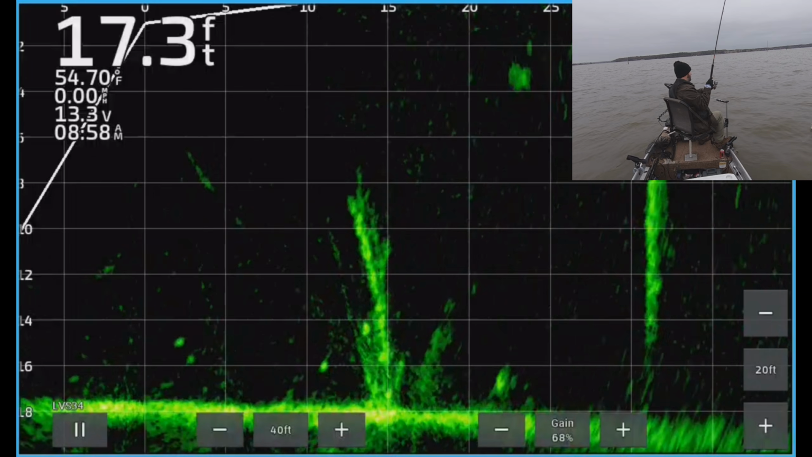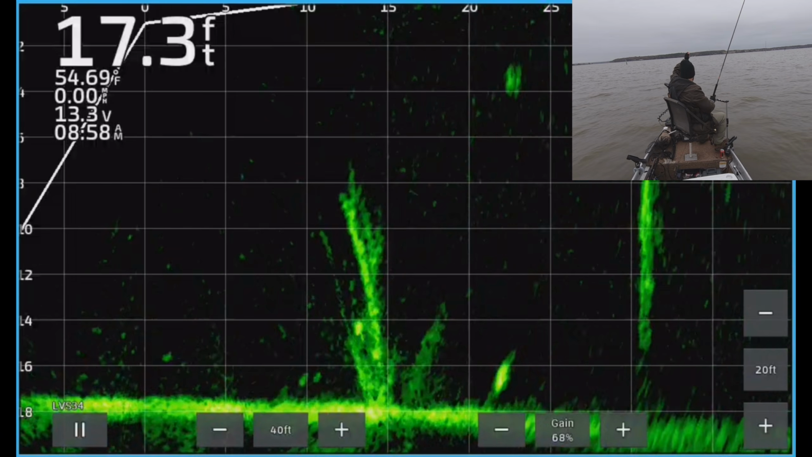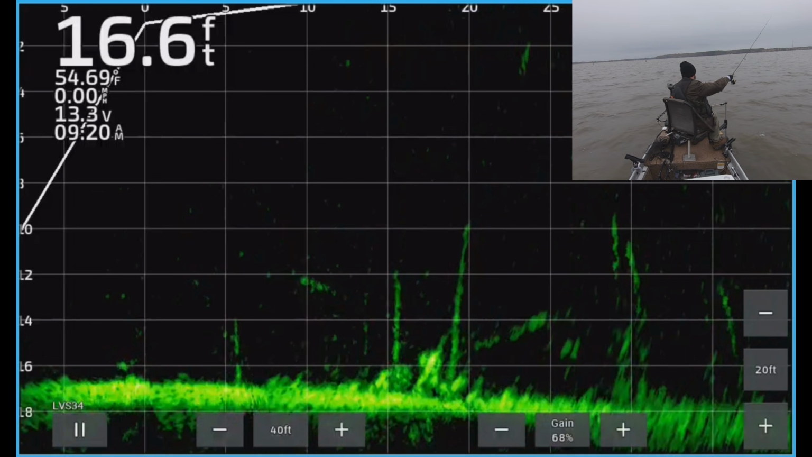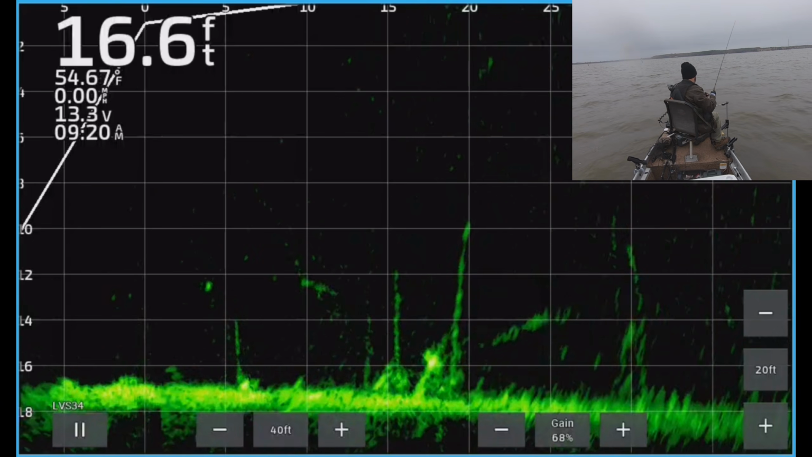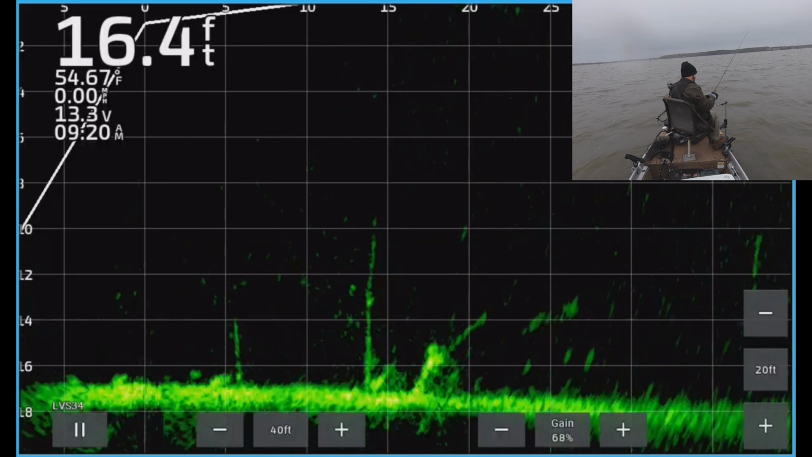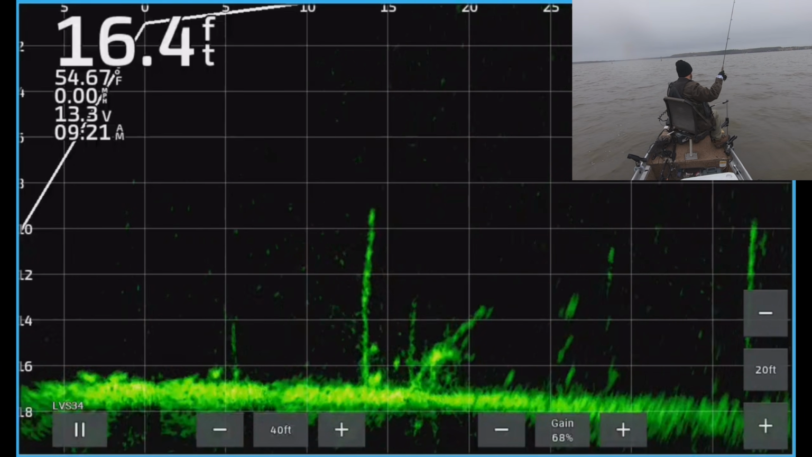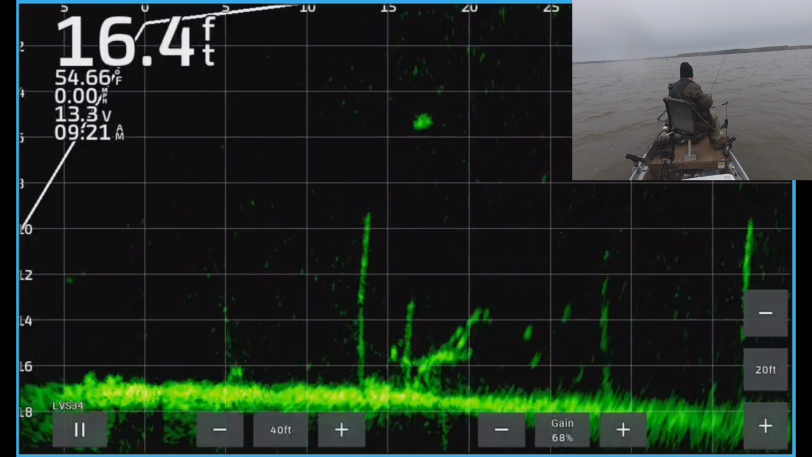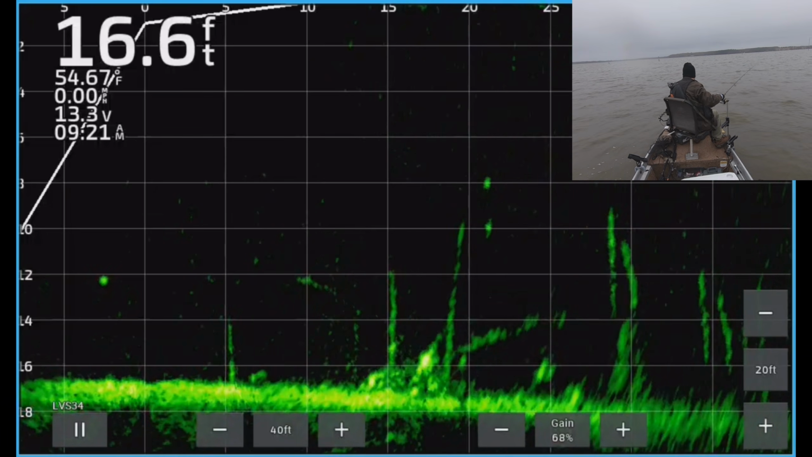Yeah, there are a few bright spots down that brush pile you can see. There he is. That's a good fish. That looked like a really good mark, right? So you can see it right here. It looks like a huge fish. I can't tell right now if that's one big fish or maybe a few kind of clumped together, but it looked like a really good mark.